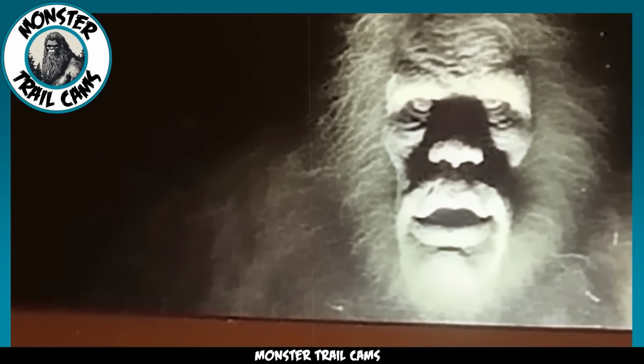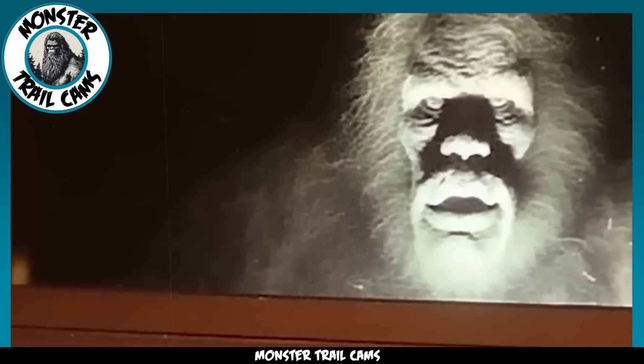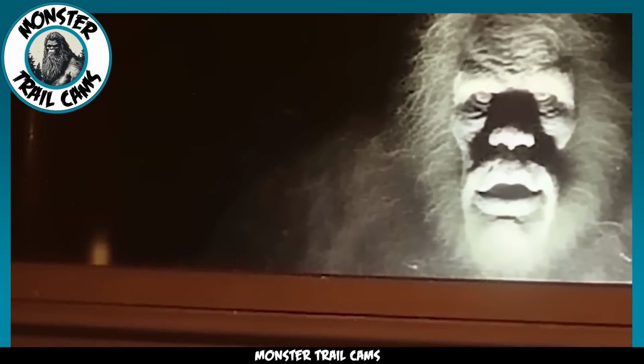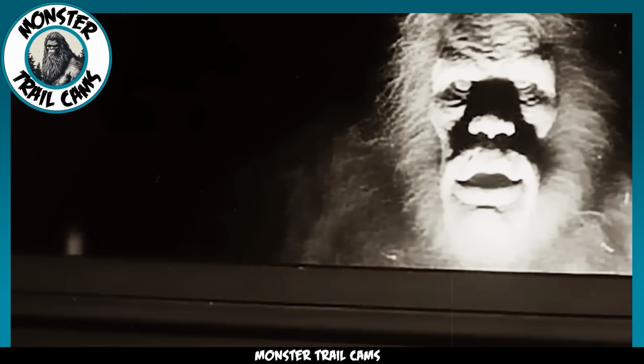The man thought he was dealing with a large bear, but the strange vocalizations didn't match his theory. Finally, the creature was brave enough to approach the house, and this image was the result. Obviously, the man was unwilling to go outside to get a better photograph, but you can still see the creature's face clearly, even though the image was taken through a window. In fact, this may be the clearest image of a Bigfoot we've yet seen.